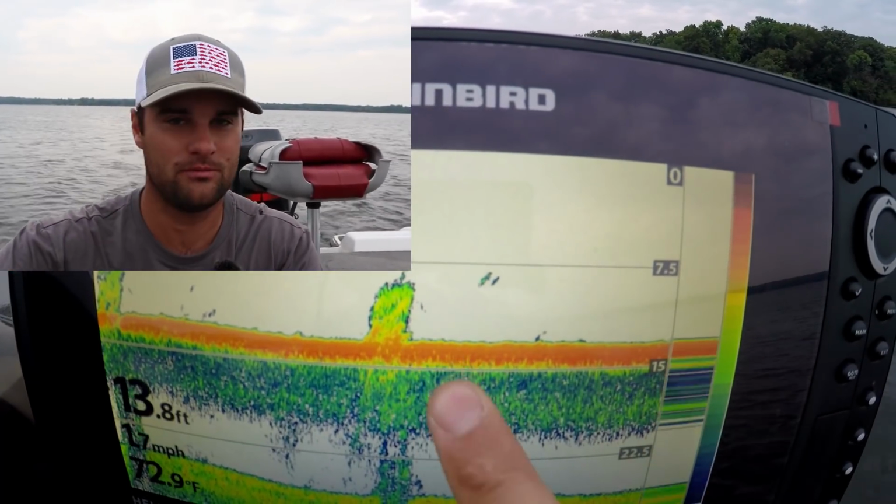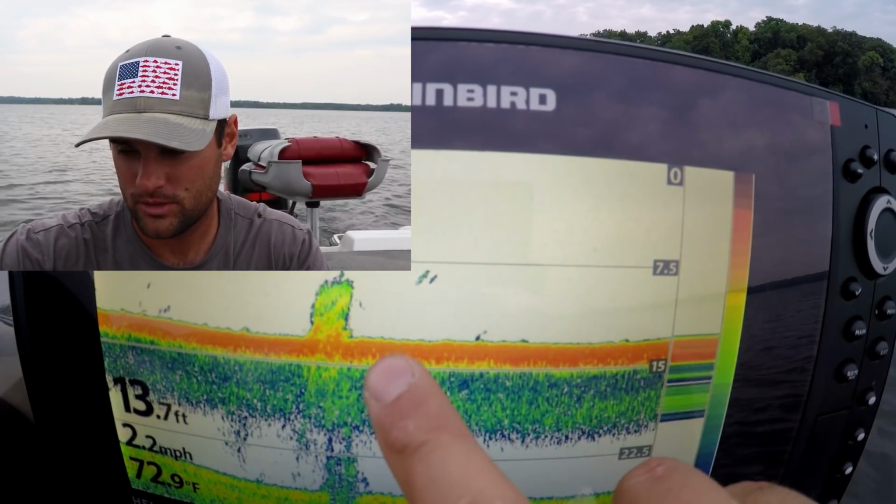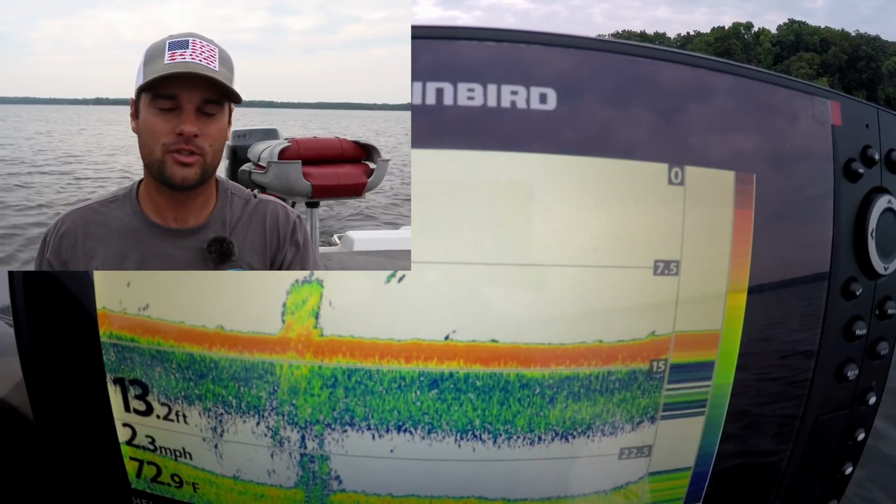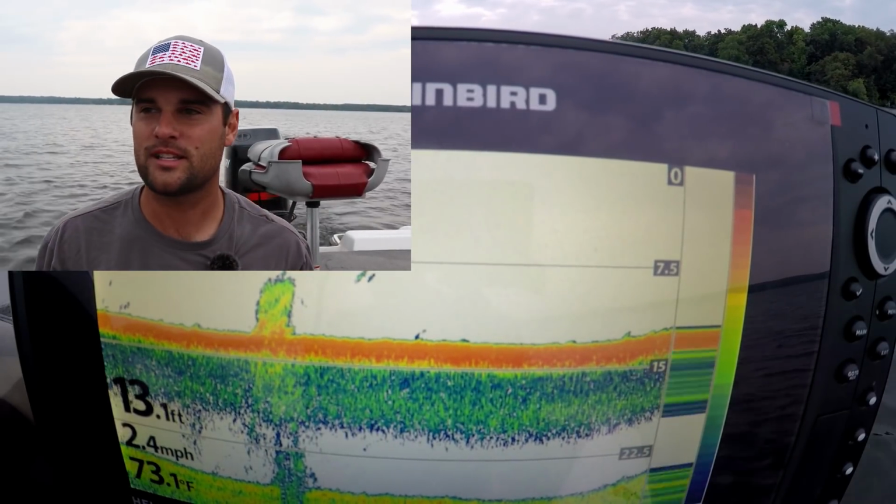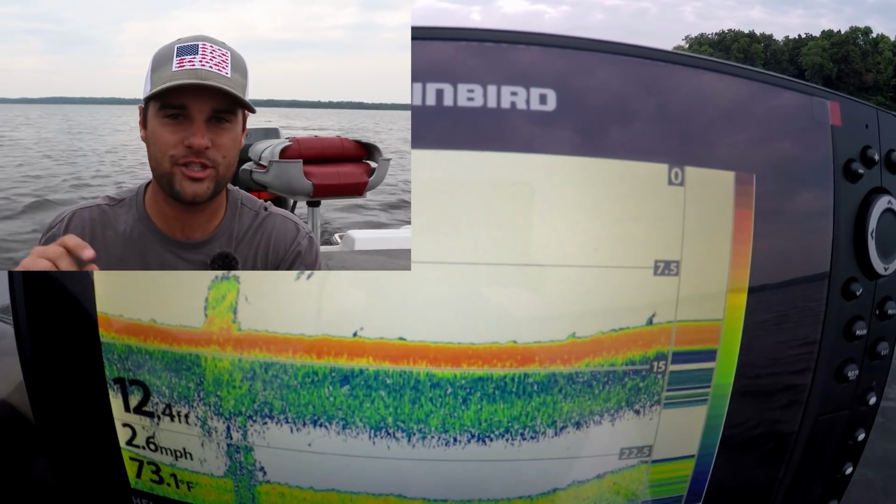Use the regular, it's called Chirp Sonar. These newer models are Chirp Sonar. Just use that type of sonar, okay? So let's get into Chirp Sonar. Somebody asked the question if down imaging was Chirp Sonar. Chirp Sonar, CHIRP,